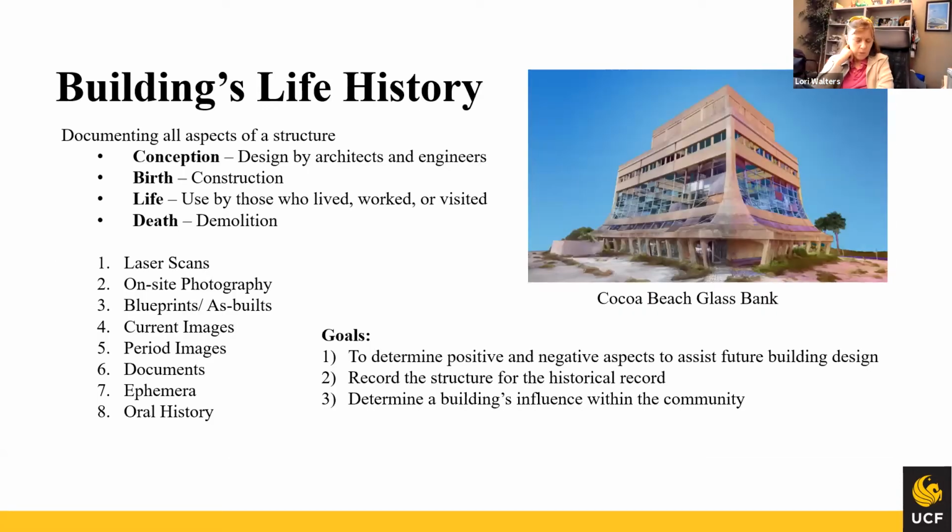But then, as we were doing the laser scans, I started thinking to myself, and this was the life-changing moment for me again, was the Cocoa Beach Glass Bank. And this is a laser scan that you see here. The Cocoa Beach Glass Bank was a very important structure in the city of Cocoa Beach. It marked the early 1960s when they were a community of nearly 3,000 people. And this is how it looked after its 1980s renovations, not in its early glory in 1962. And it really harkened to the space program and what they thought their future was going to be.